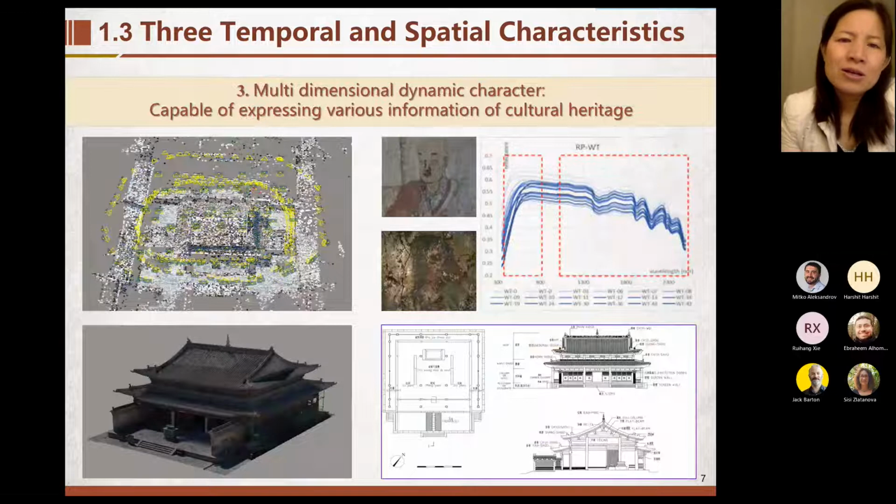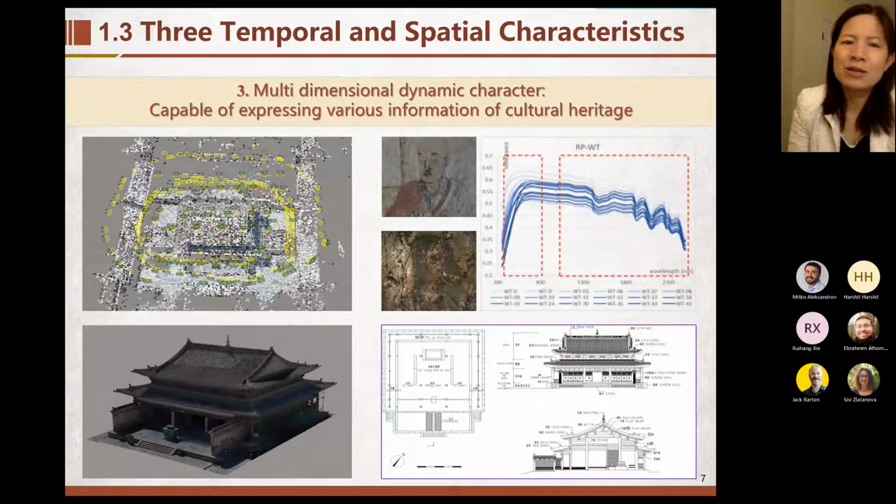And another important characteristic is the multi-dimension dynamic characteristic. For example, the details change so quickly, based on time and on some other different aspects.